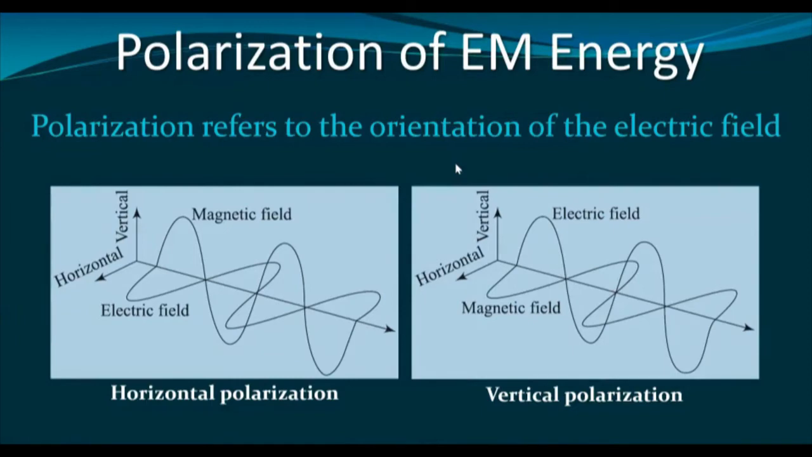One is the magnetic field and another is the electric field. Now the electric field may be kept in horizontal mode or even in vertical mode. If we keep the electric field in the horizontal direction, then it is called horizontally polarized energy. And if the electric field is in vertical direction, then it is called vertically polarized energy.